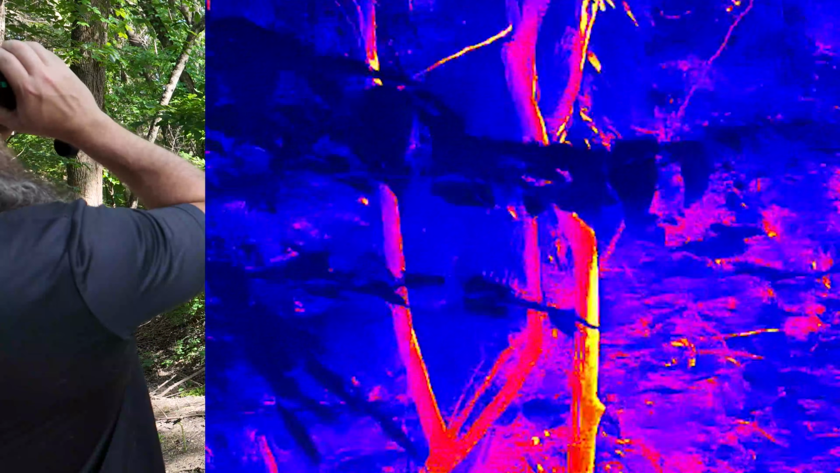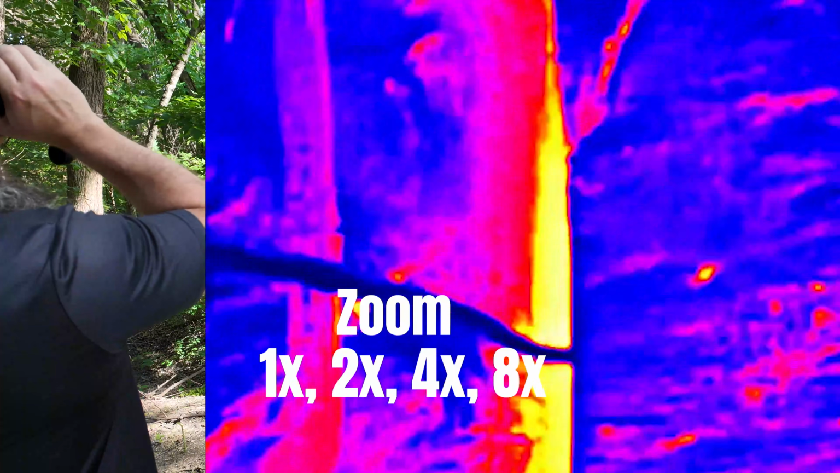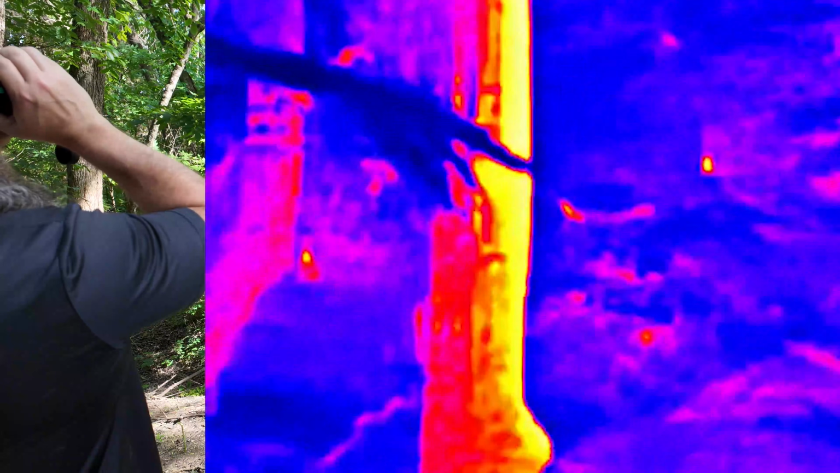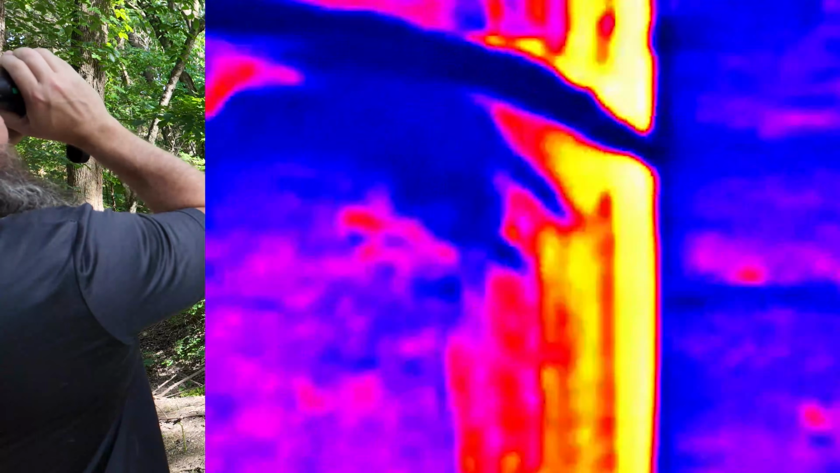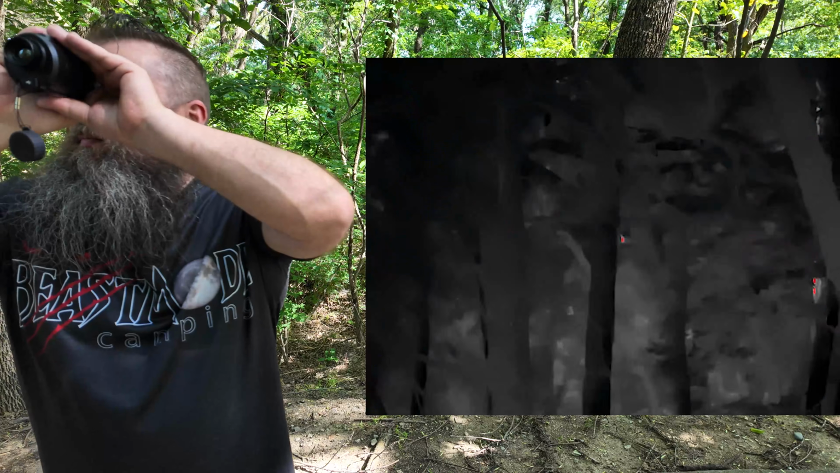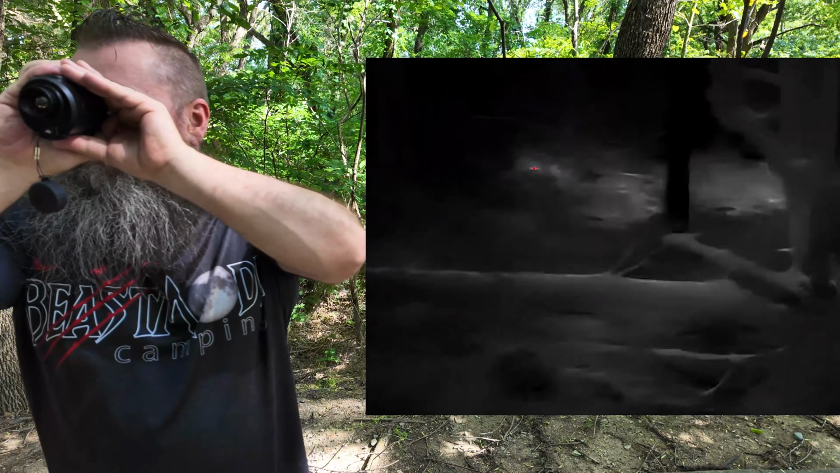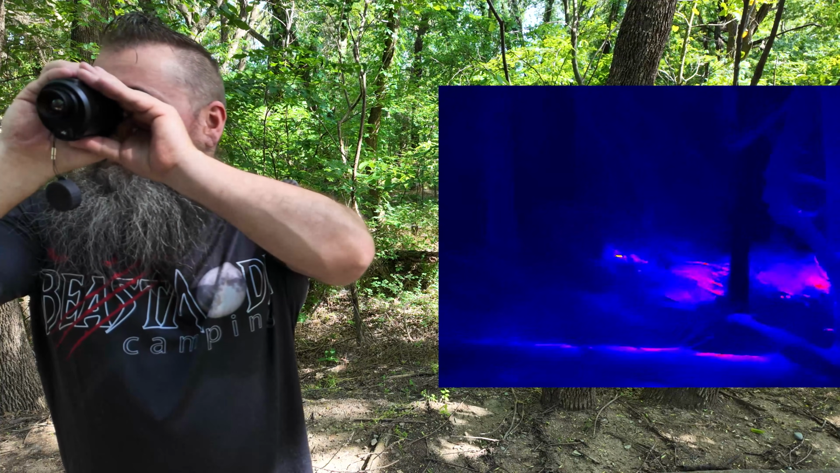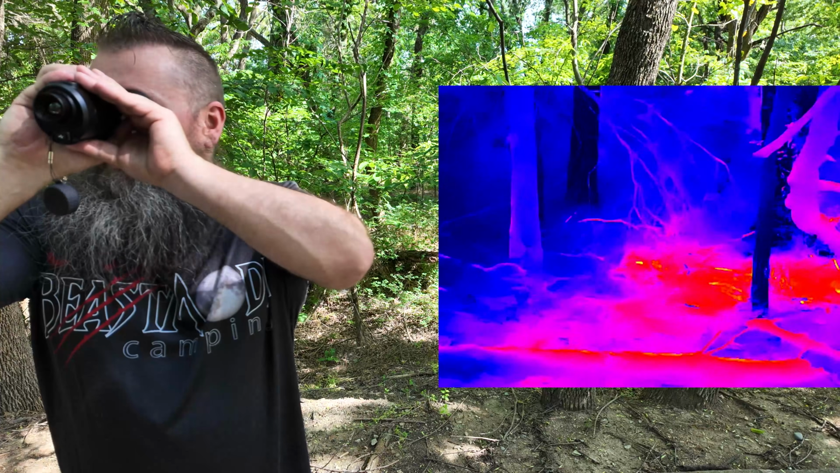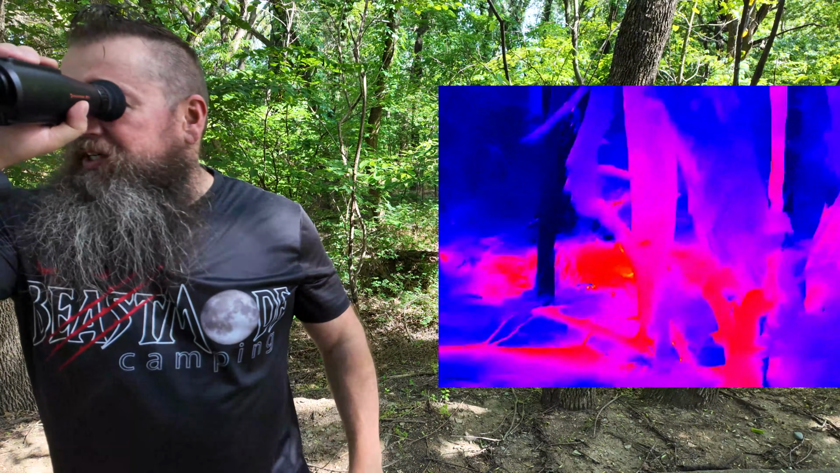Once you see something you want to zoom in on, just hit one of the buttons and it's going to go ahead and zoom it up to 8 times. Whoa, that's a lot. Let's check out bird watching and see what we can find. I'm going to go ahead and change it back to normal. That seems like it brings in the most information.